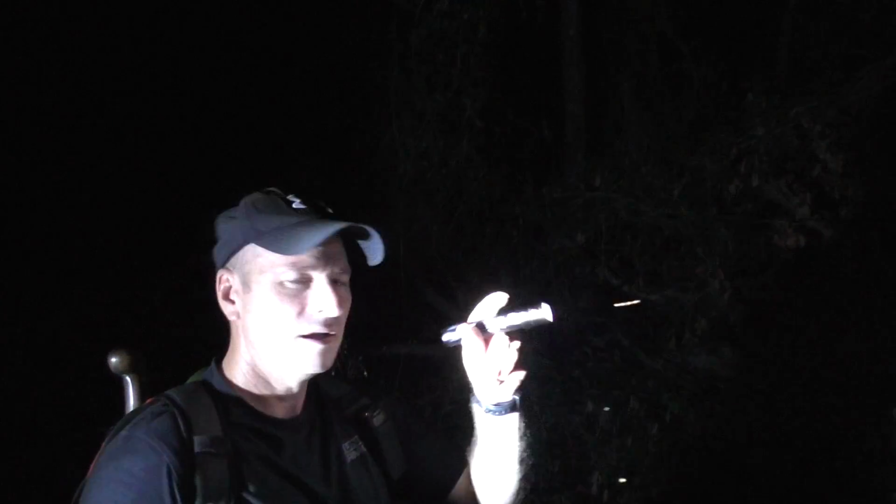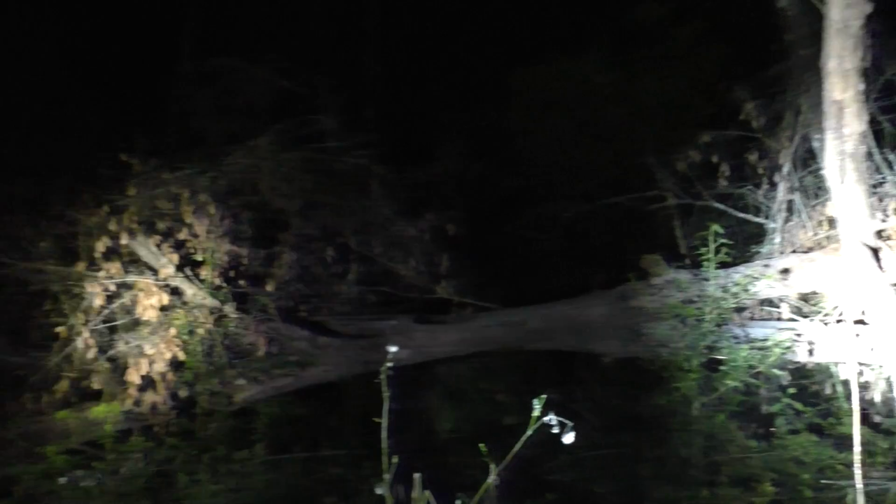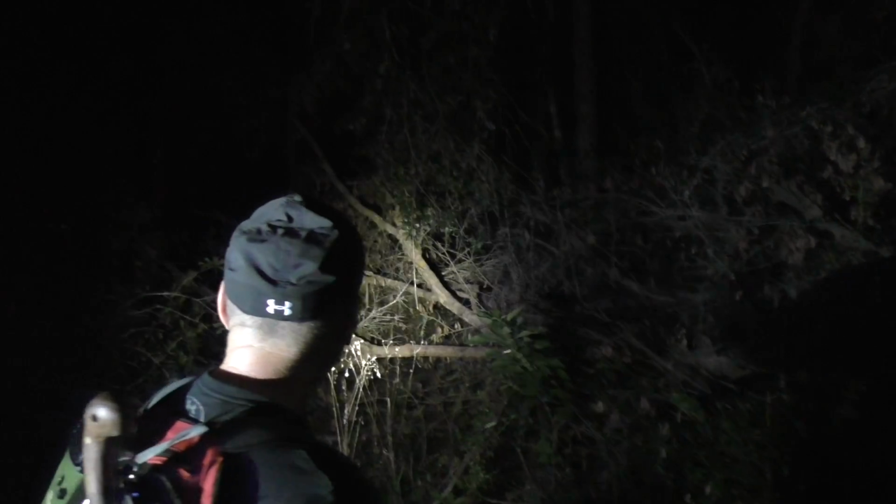Yeah, you can't go back there. Here, so hold on. You got me? I want y'all to look at this. I didn't notice this. It was too dark. This is wrapped all the way around. This is two trees right here. There's something going on right here, but there's something right here too, but this wraps all the way around.